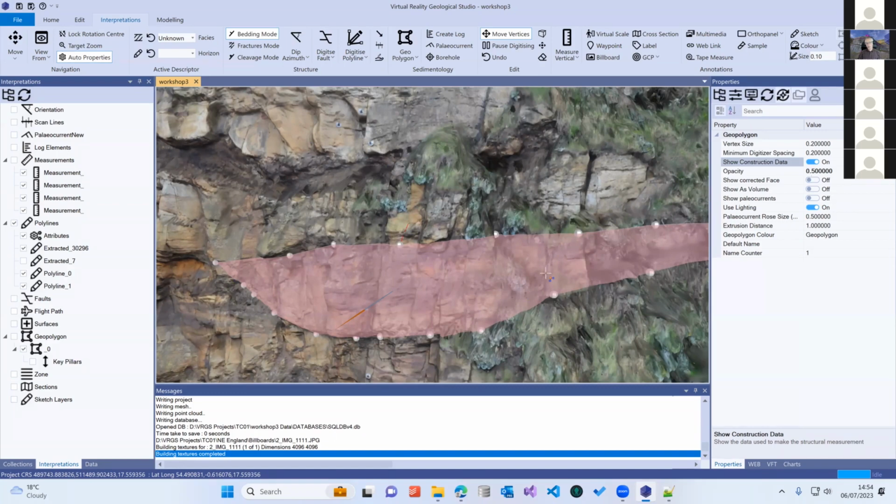Sometimes you will find that your geobody or your geopolygon doesn't generate its geometry very well, and you sometimes get gaps appear in it. That's usually if there's a complicated outcrop geometry that you're dealing with. To fix that, you can add these things in called key pillars, which explain to VRGS how the geopolygon should be joined together and how the mesh should be created from it.